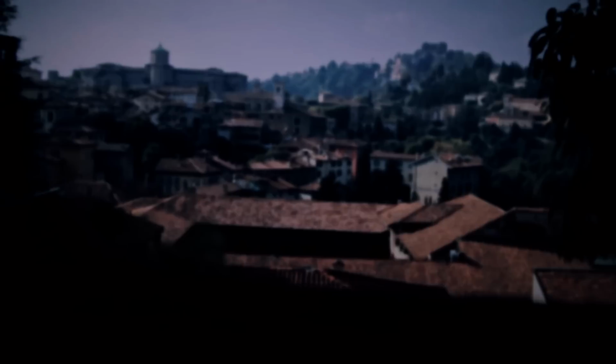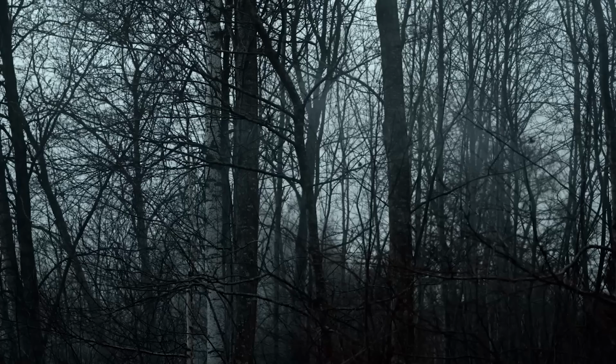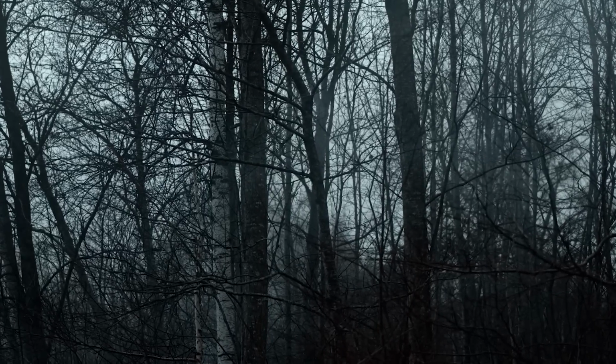A haunting enigma. In the town of Dudleytown, Connecticut, a chilling mystery has lingered for centuries, a place where darkness seems to have a life of its own. On June 17, 2006, a brave homeowner captured the unthinkable on camera.